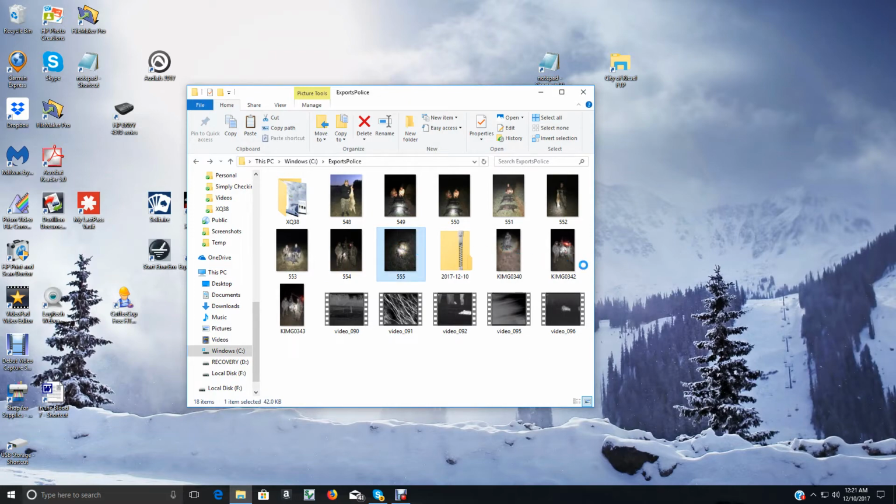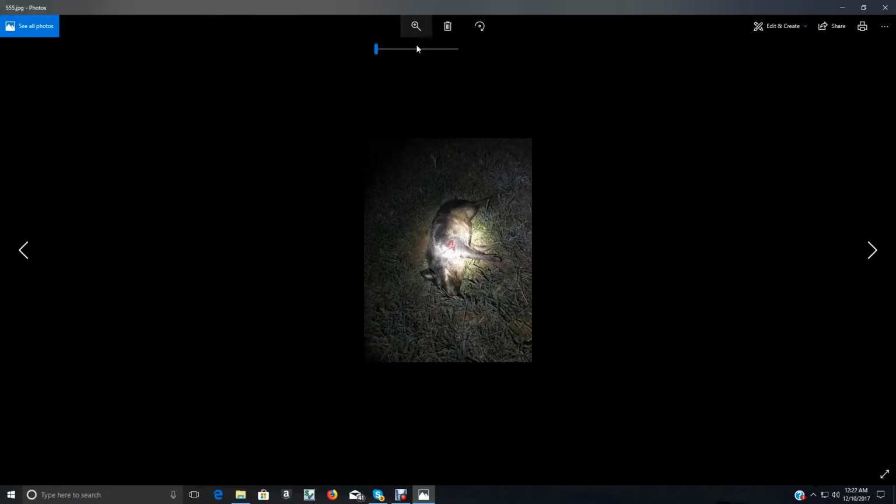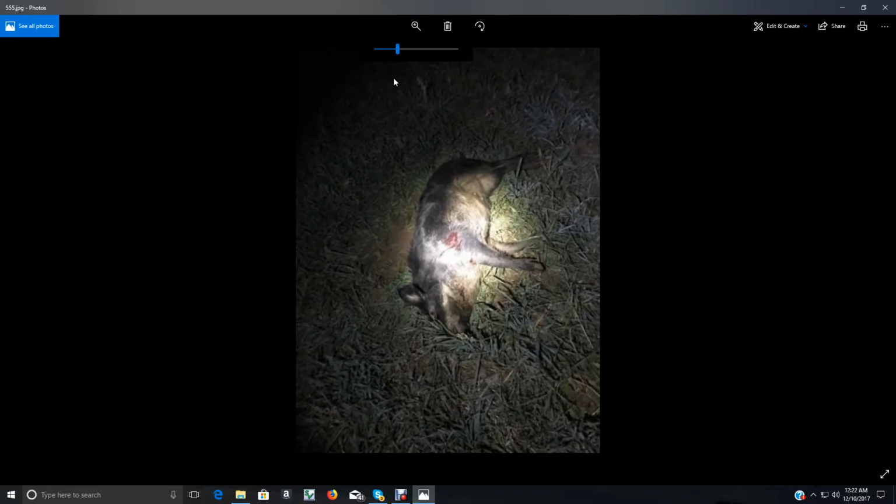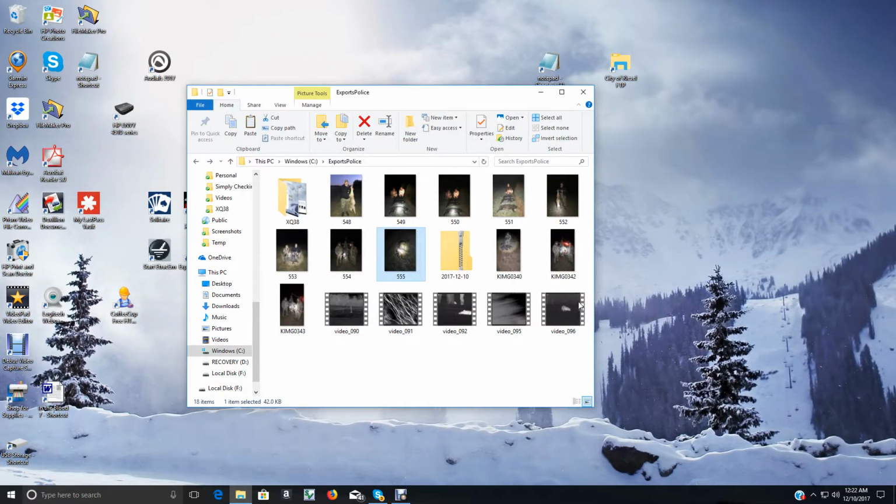See what this one is. That's another one we killed. Didn't get him on film. He kind of surprised us at a feeder. Couldn't shoot him right off the bat because of the cattle being around. He did get out there and give us a shot.